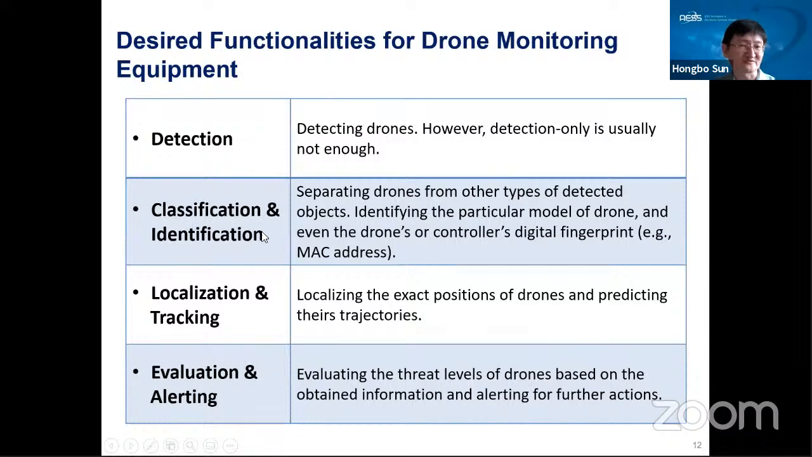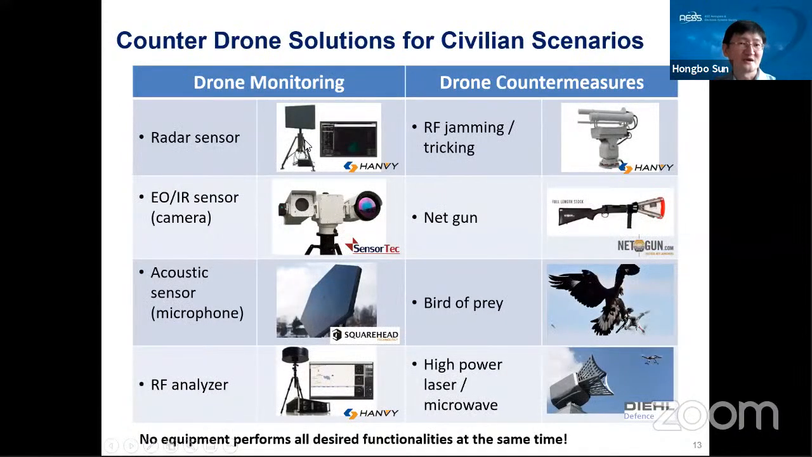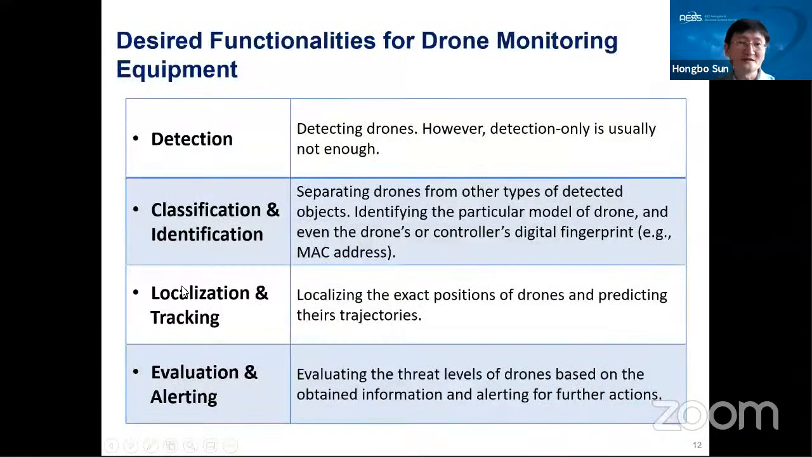Okay, but here I want to highlight: no equipment performs all the desired functionality at the same time. For detection, classification, localization, tracking. So no sensor can perform all.